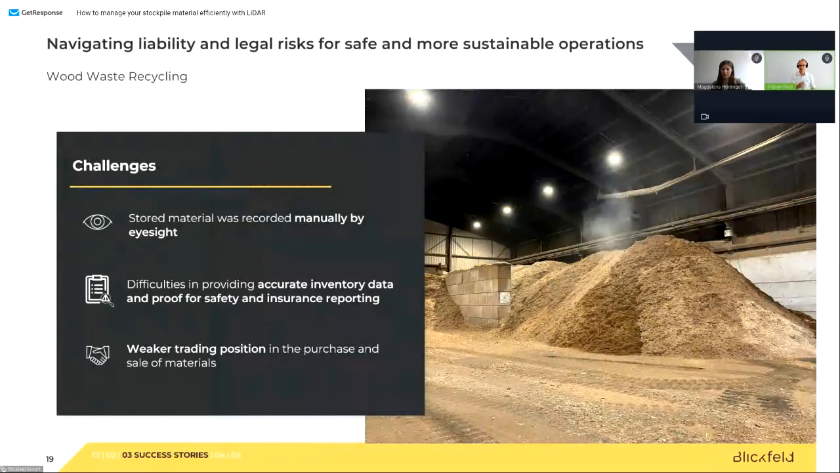The second case is what we showed already for wood waste recycling. Again, the method to measure how much waste is available is by eyesight. However, the value of the solution is in a totally different direction.